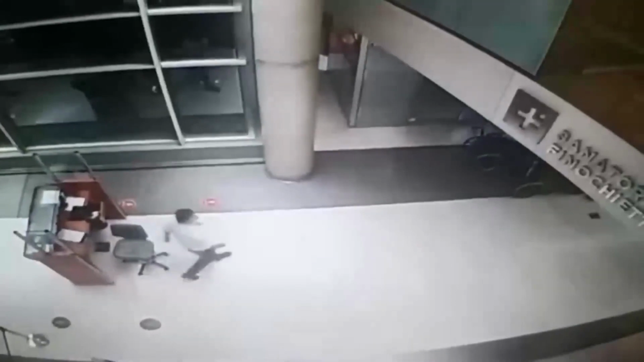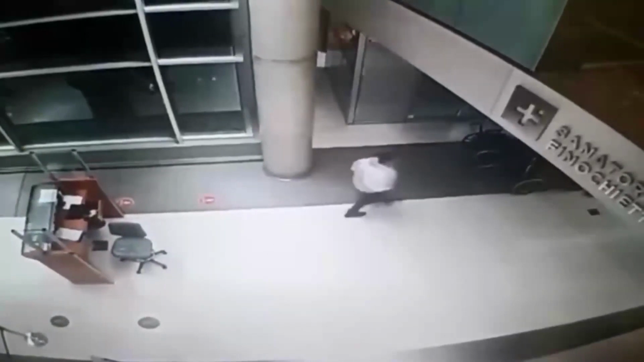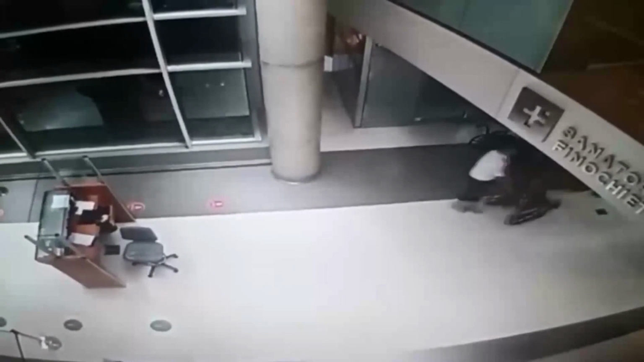From another camera we can see the guard heading for a wheelchair and presenting it as if waiting for someone to sit on it. He proceeds to push the empty wheelchair down the hallway, but then quickly returns.